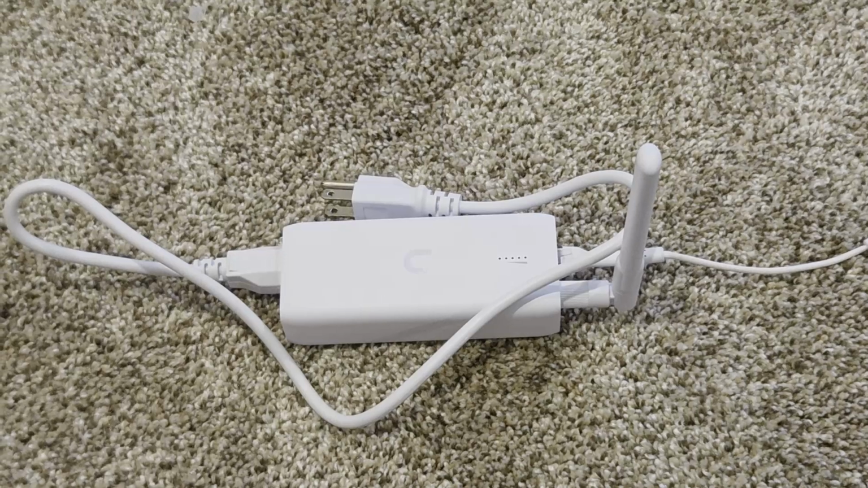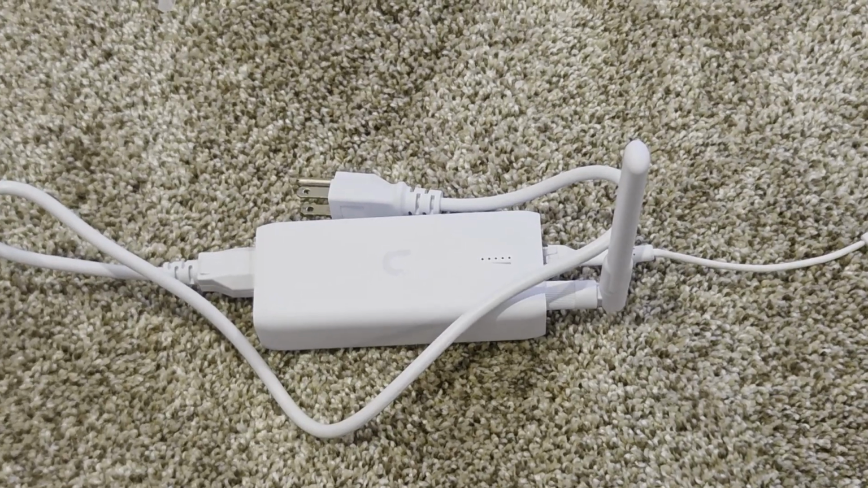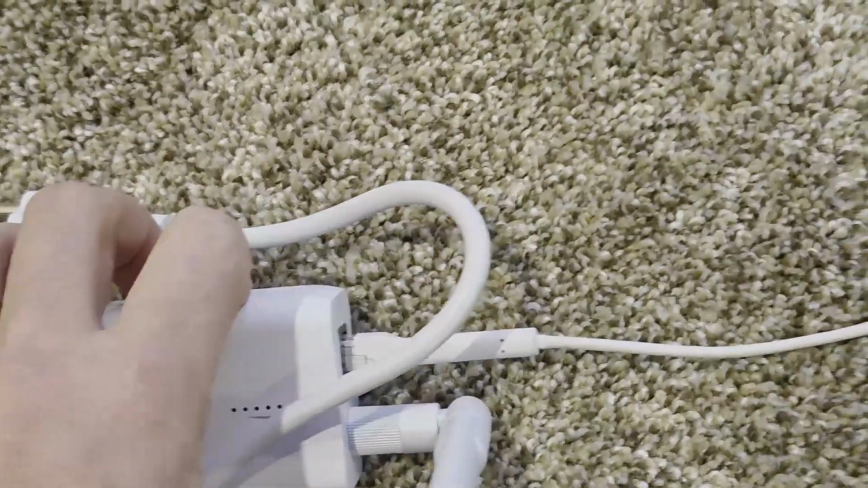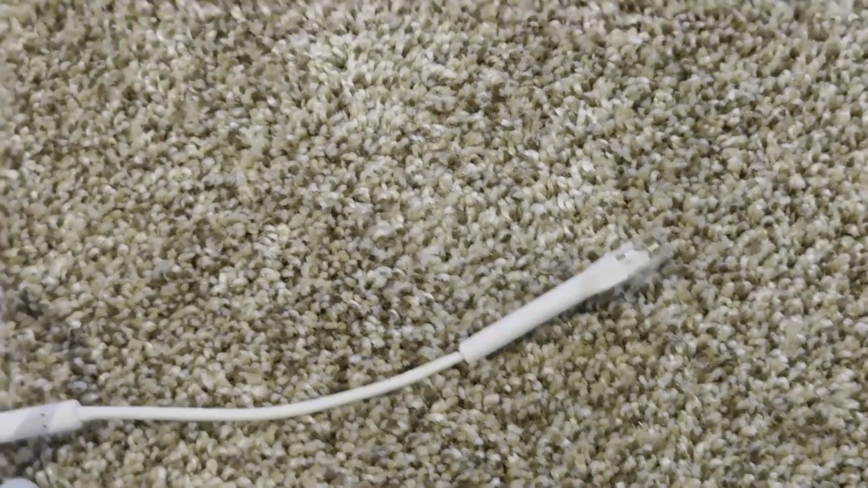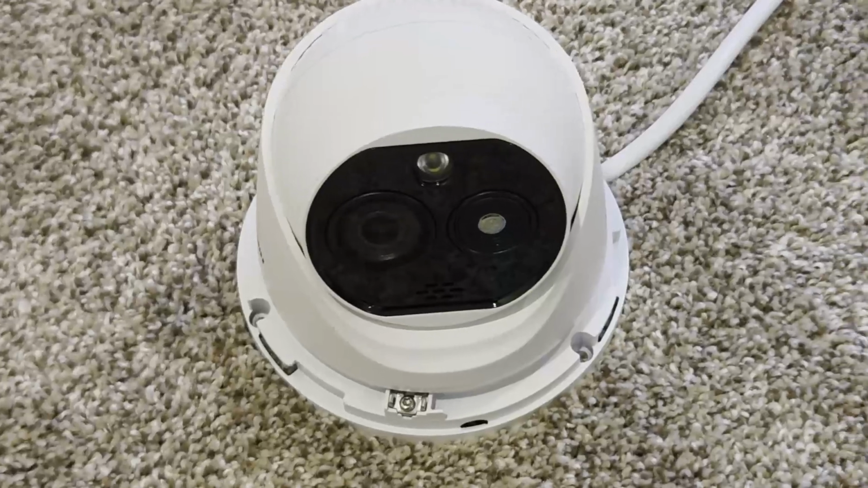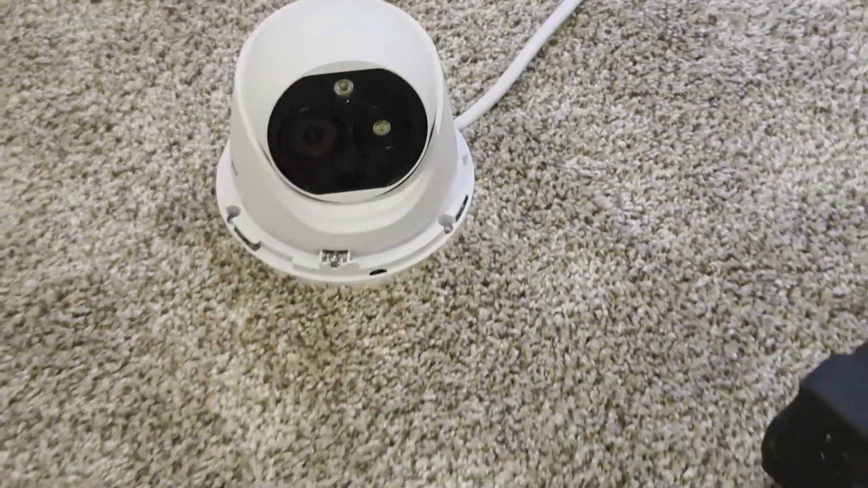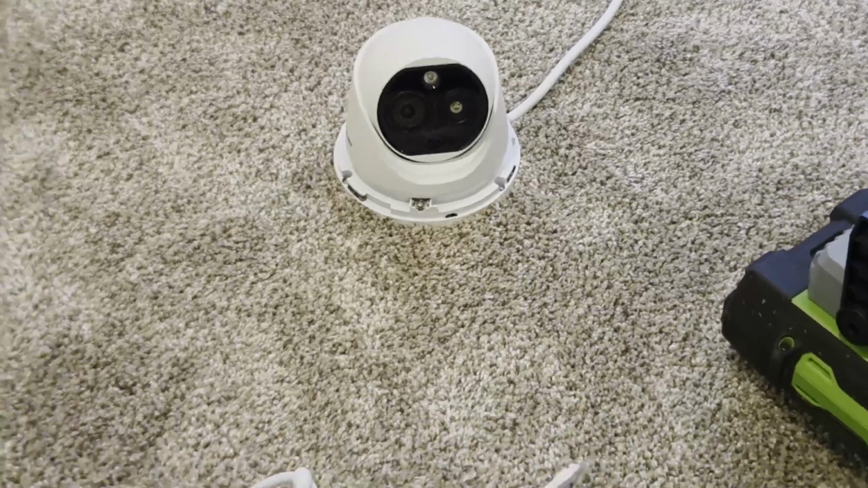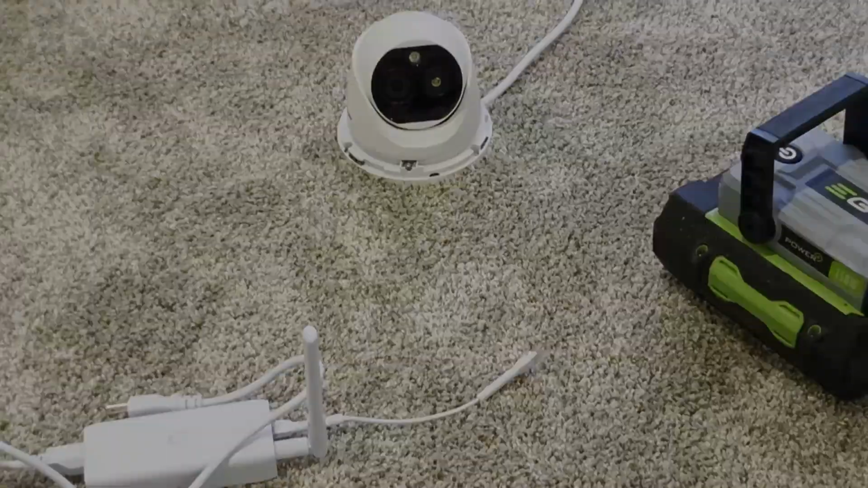using what we call a device bridge. So this bridge here is going to plug into this device here. On the front of the device bridge, we've put in an Ethernet cord that's going to power the camera here and give us a portable camera that can stream to our NVR while we are walking around with it.